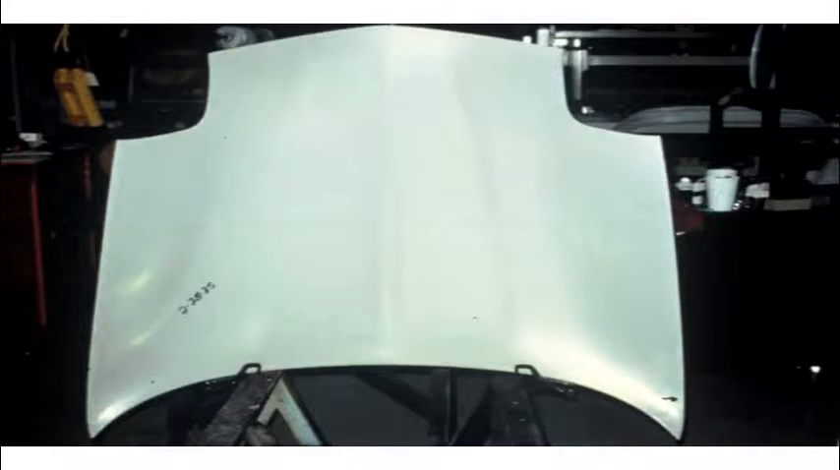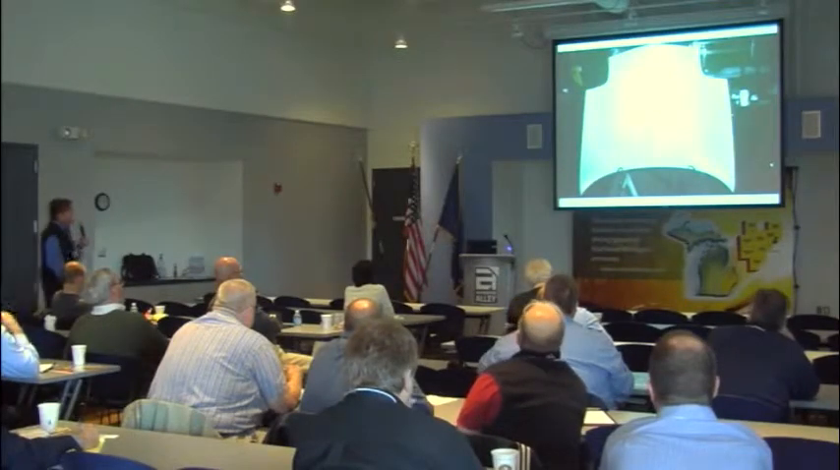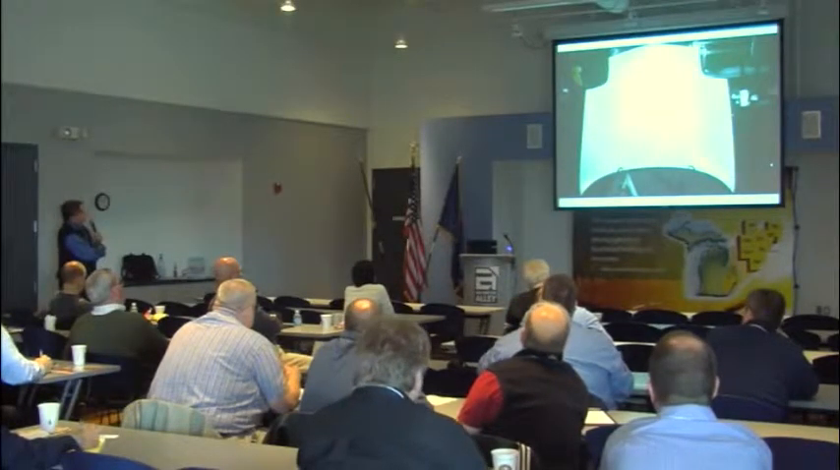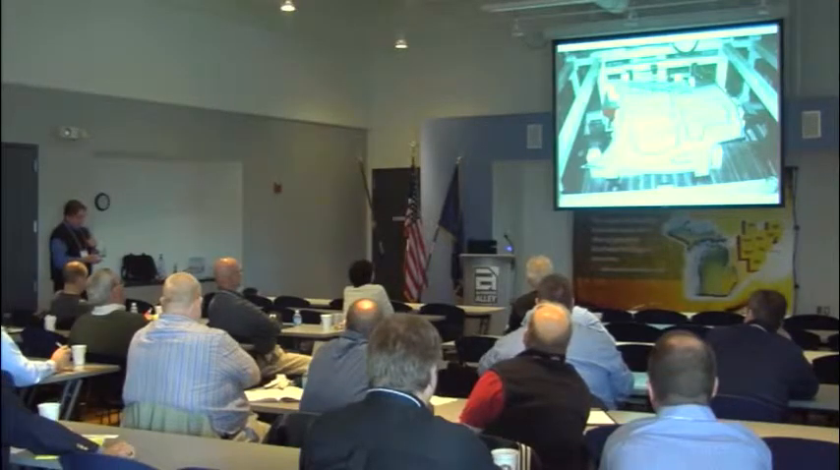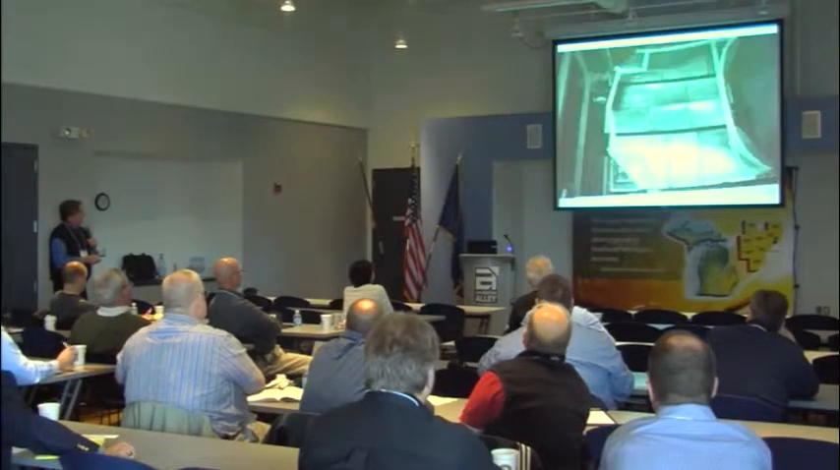This is a Corvette hood. I'm going to talk a little bit about bonding fixtures and what we can do here. I was called out to a supplier down in Toledo, and they had 180 zones of heating on this hood to make sure that when the 2 parts came together, that it was cured properly. This is the bead path, I think about 150 inches of adhesive, and then the 2 parts were brought together and put into a mold for curing.